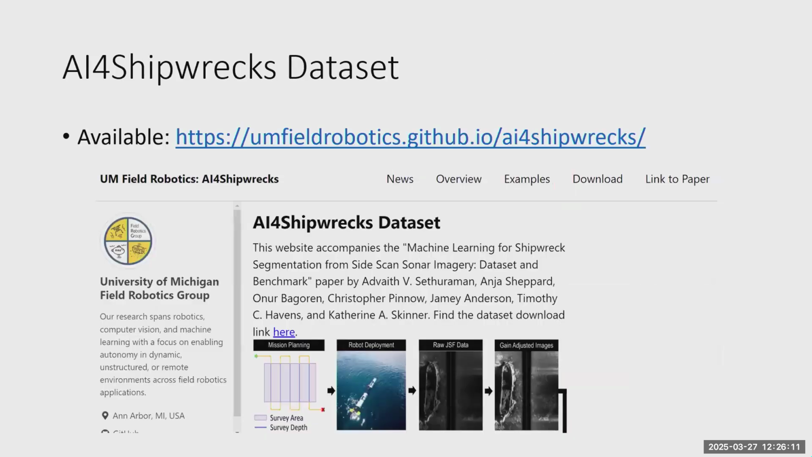And we released the data set and the code available to perform the benchmarking tests on our lab website. So if you're interested in using this data, right now we've provided the PNG images from the sonar surveys, but we will provide the raw sonar surveys as well. We're working on uploading them to NOAA's archive base right now. So hopefully that will be a useful resource for the community.